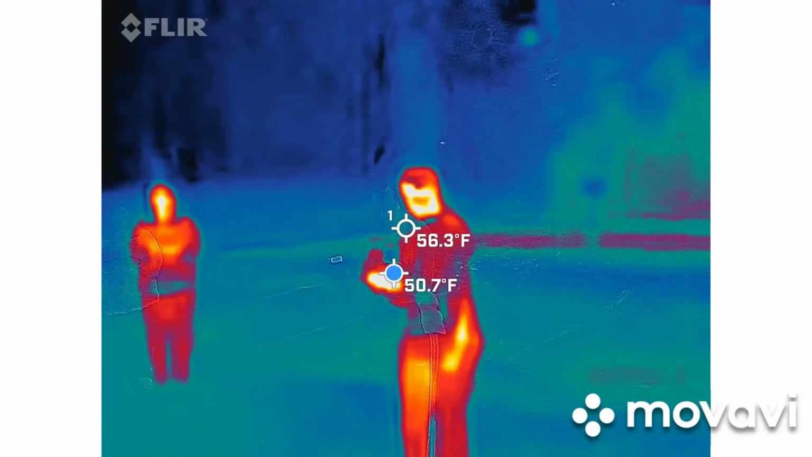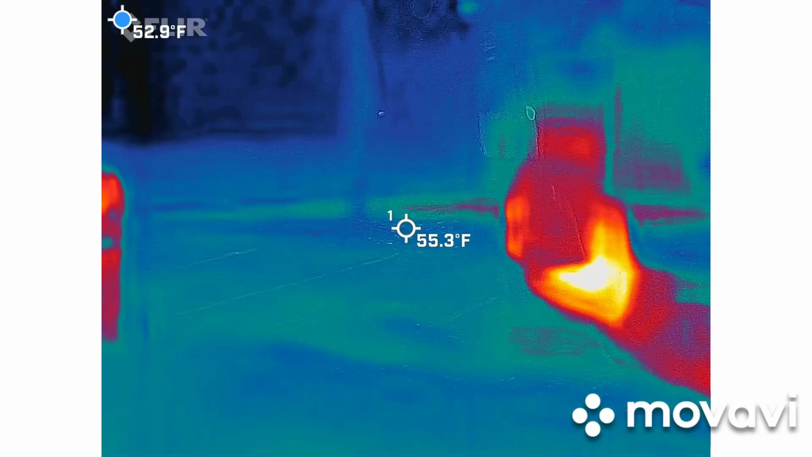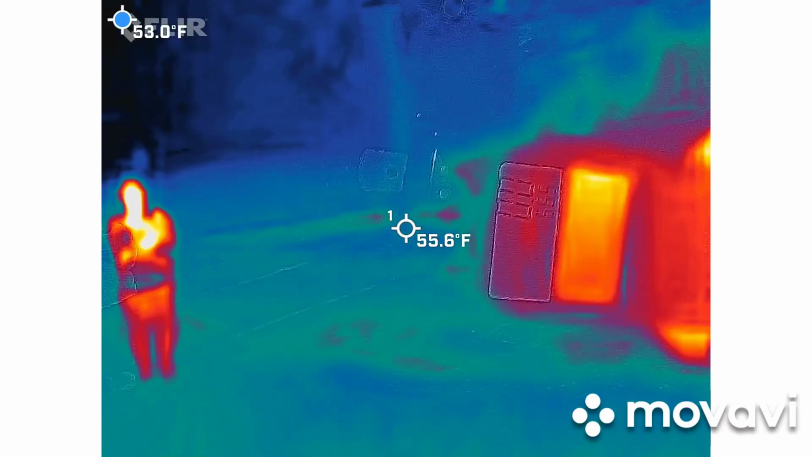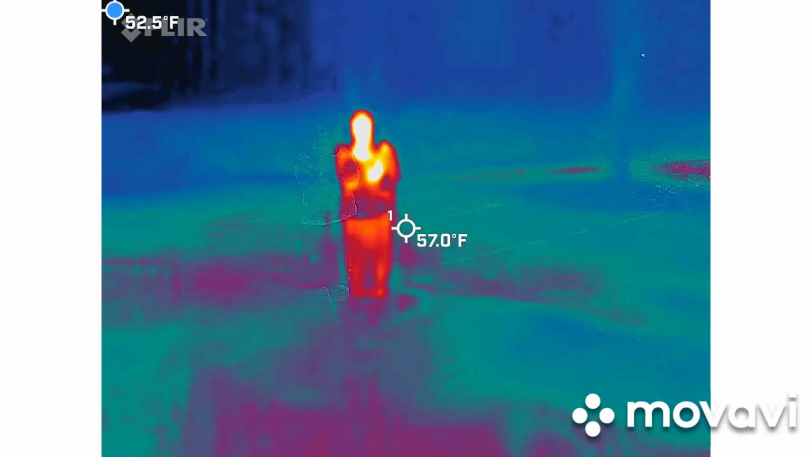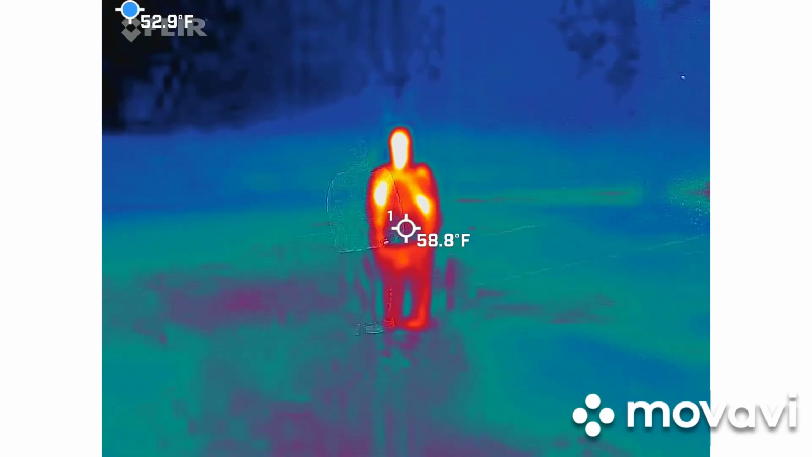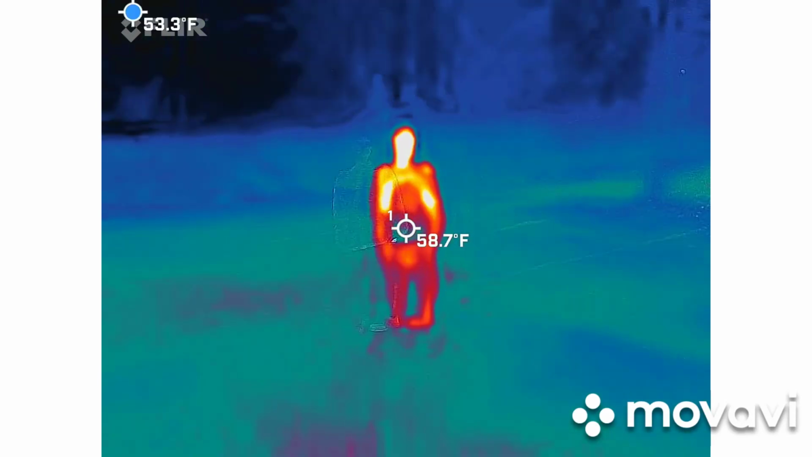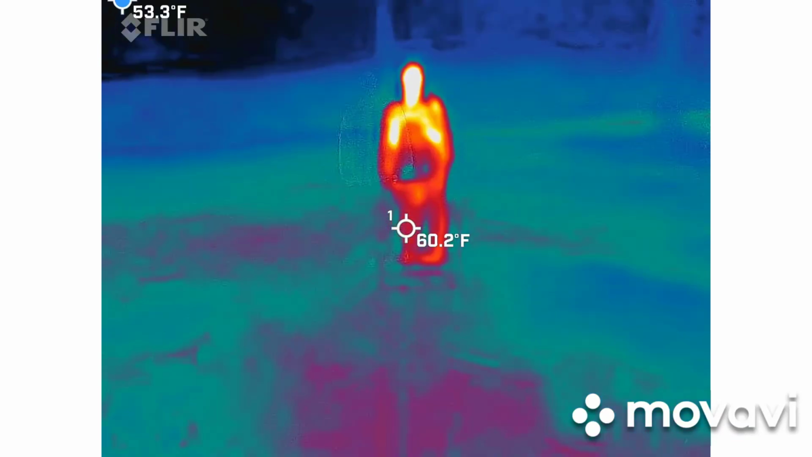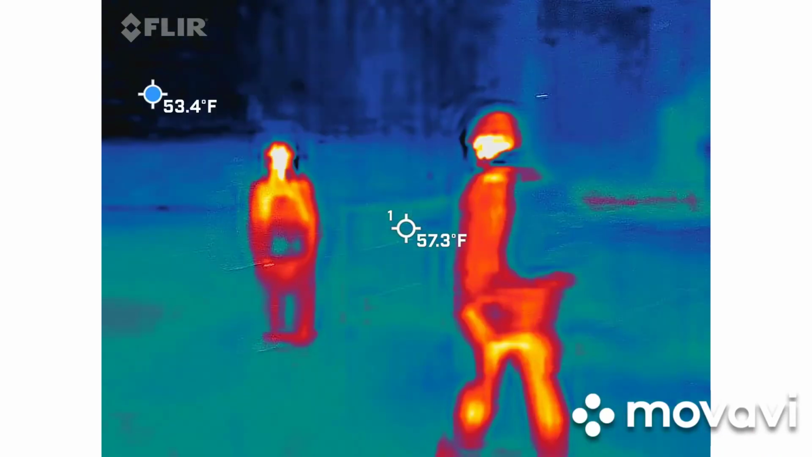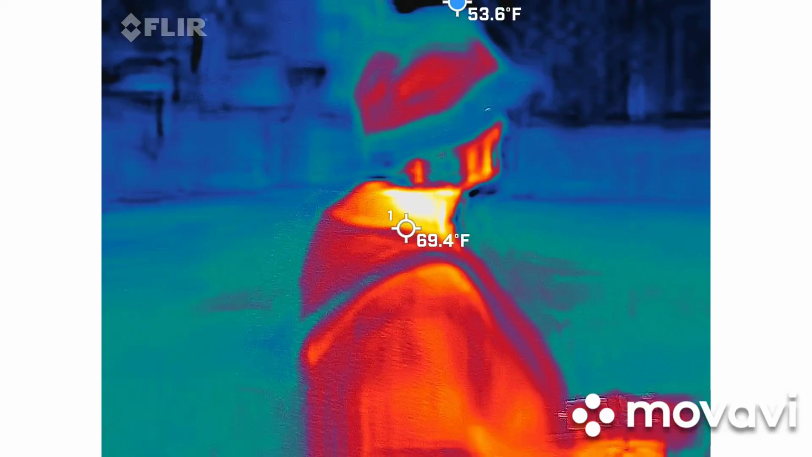How does this look on camera? Does it show up? Mm-hmm. Where'd it go? Get in the shot. Oh, it's red. What if it's red because of me? It's red because it's running on batteries and has a light. I didn't see anything. Nothing. Just sleeping today. It's late. Well, I don't see anything jumping out at me.